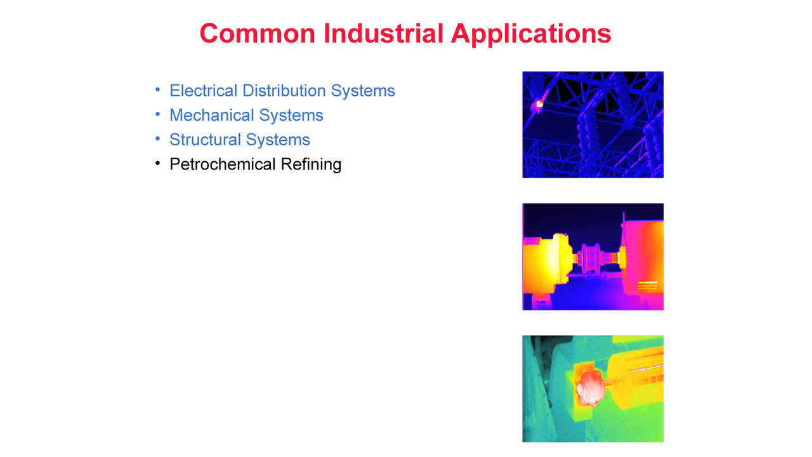Petrochemical refineries to identify missing or damaged refractory within boilers, furnaces, and kilns, and to monitor process equipment for proper operation. Research and development for numerous applications, including thermal profiling of printed circuit boards and components, as well as evaluating the thermal performance of a variety of industrial and consumer items.